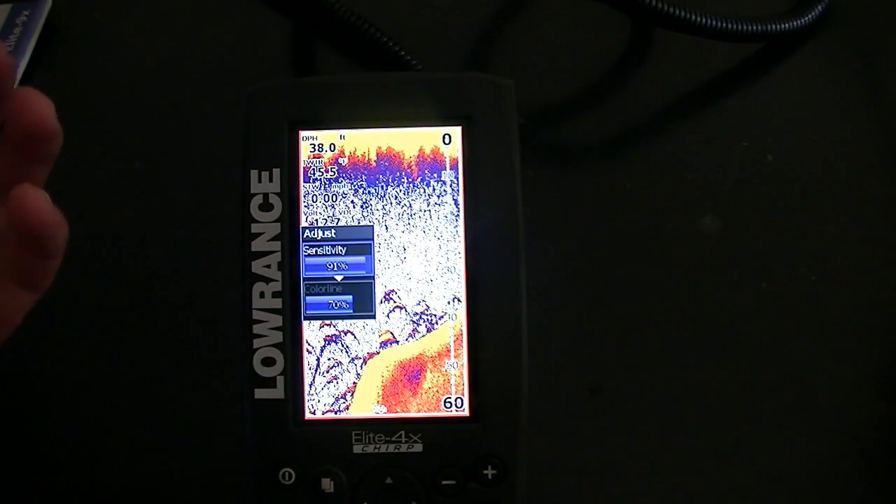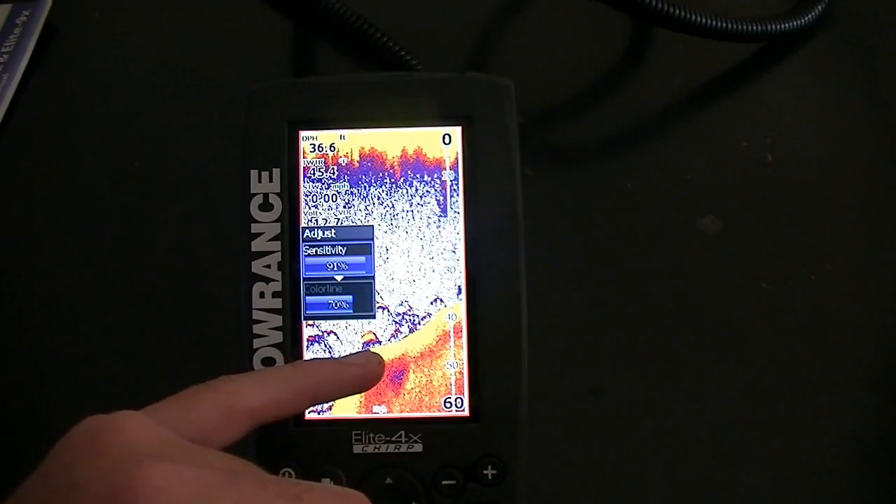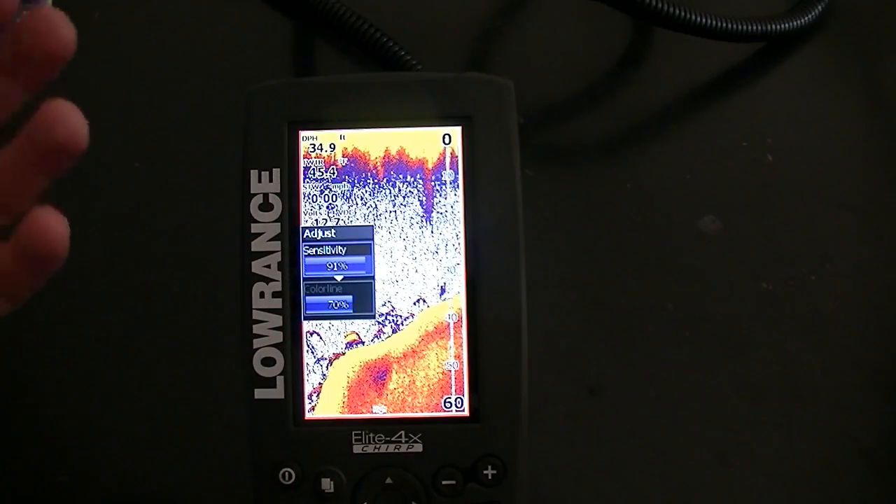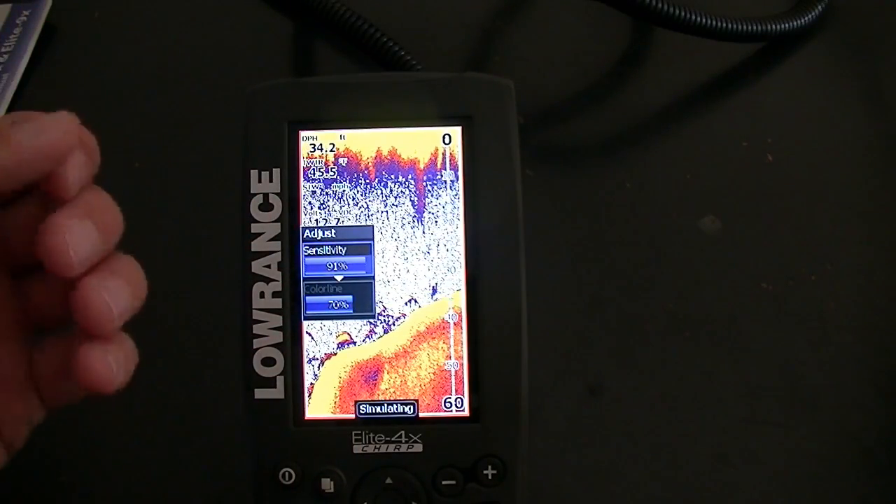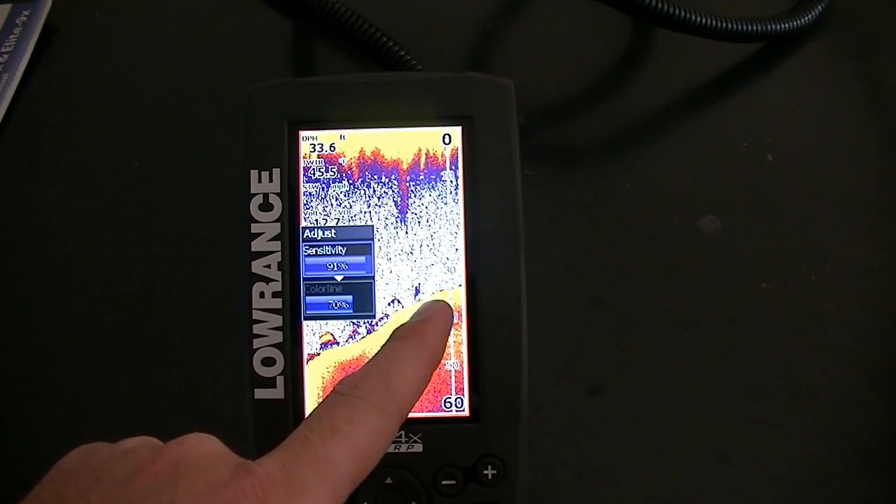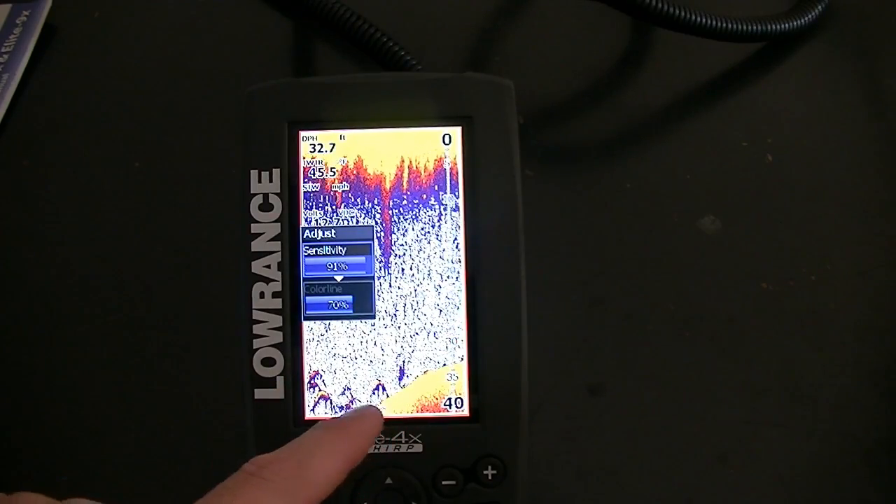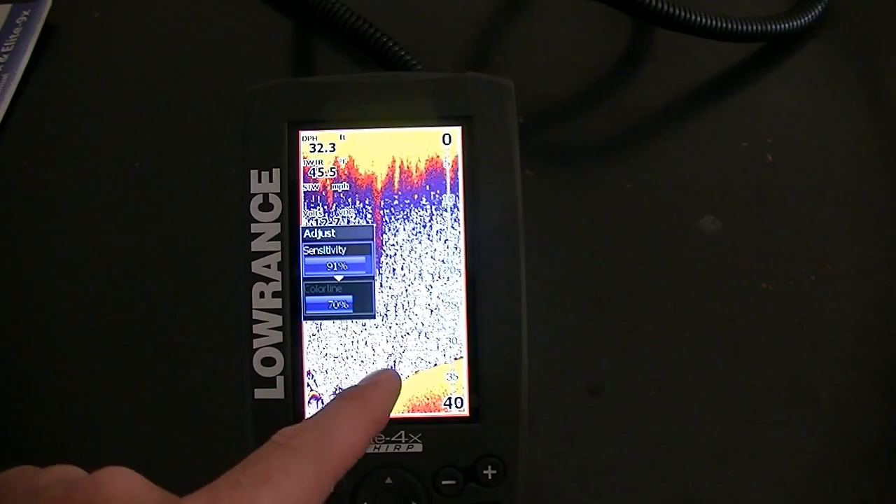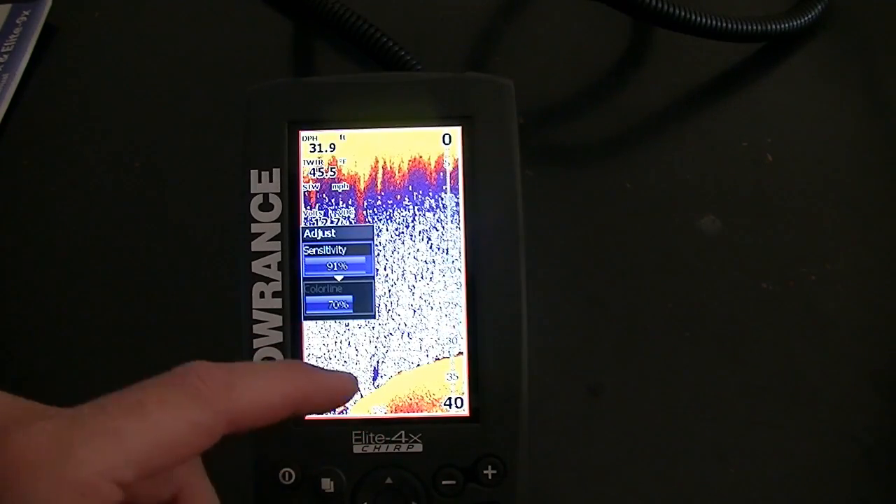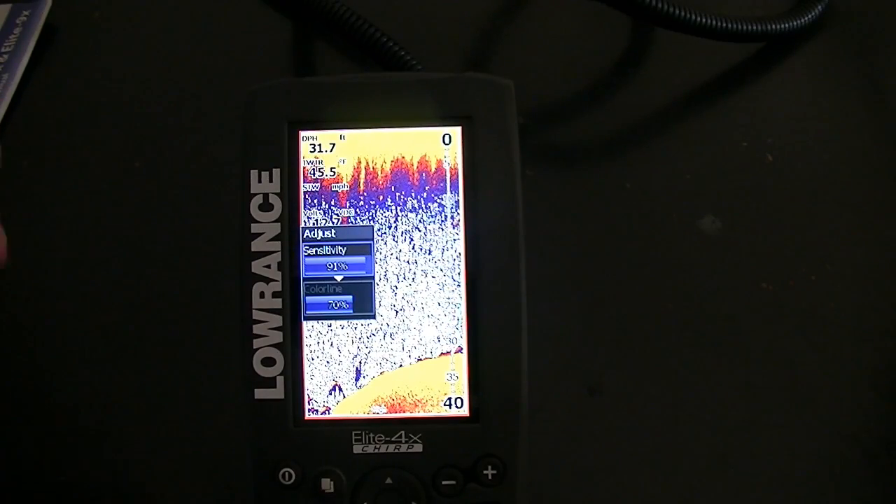And when it starts to penetrate a lot, it'll go into blues and stuff like that. If it's penetrating through a tree, it's going to show blue because it can penetrate through bushes a lot better. So your bushes are going to show up as these little blue things here. You can tell that these are probably bass because there's a bunch of blue around there, which tells you there's probably a bush. And then you see the yellow arches, which are the more solid returns, because fish are solid.